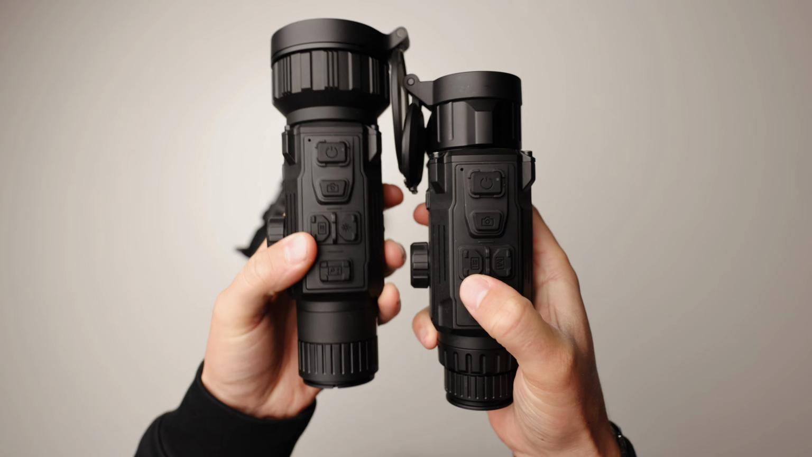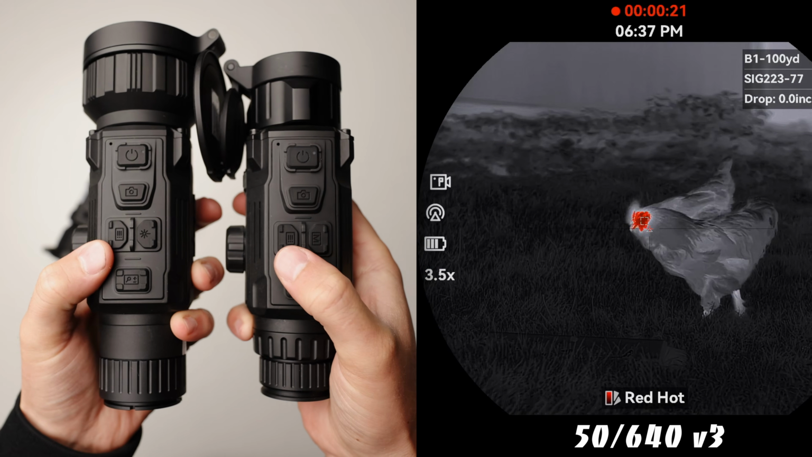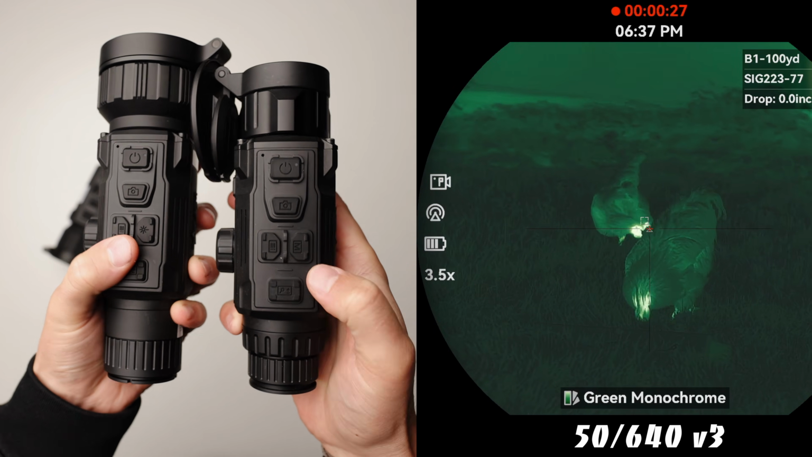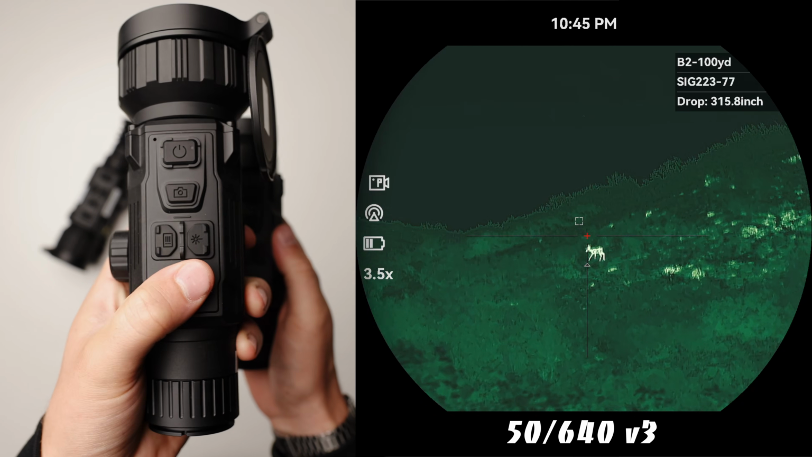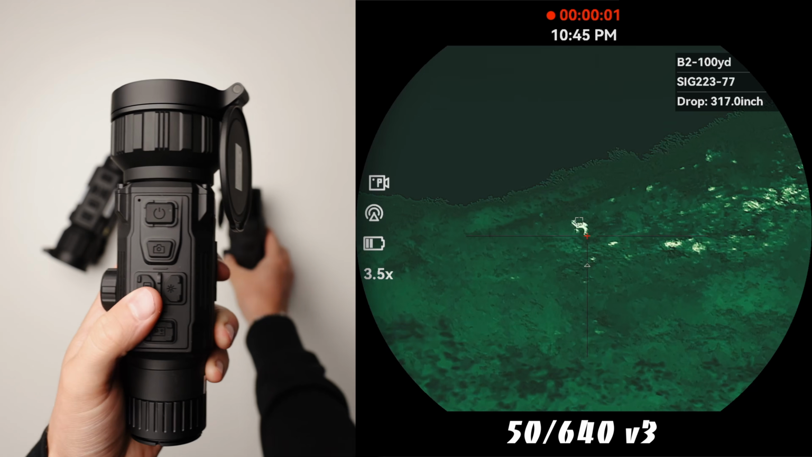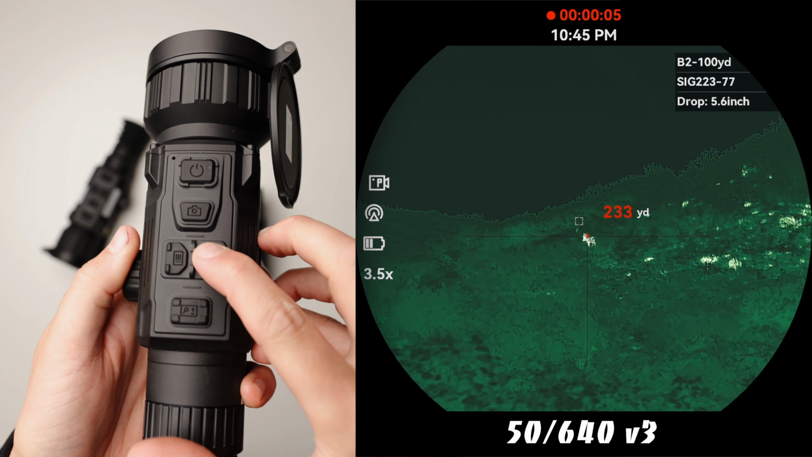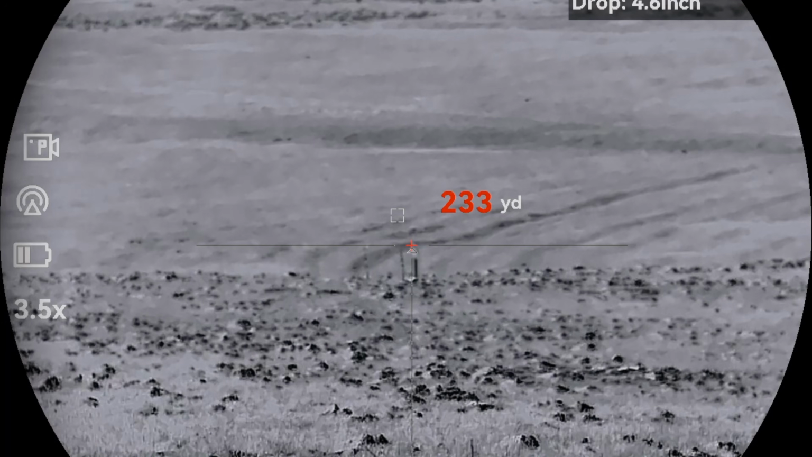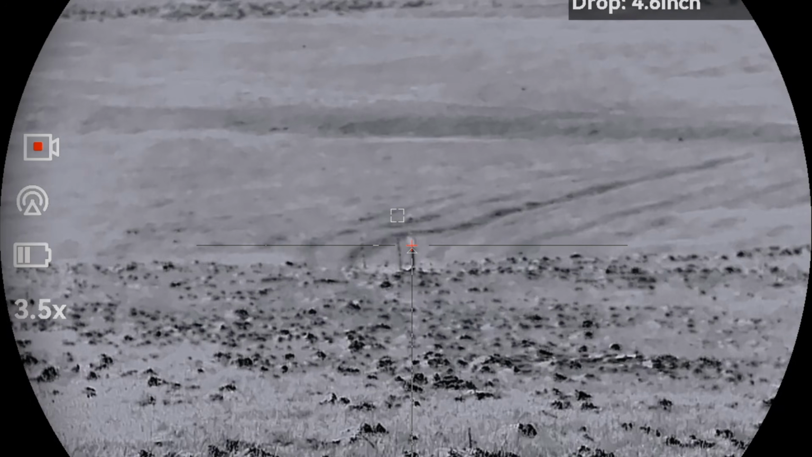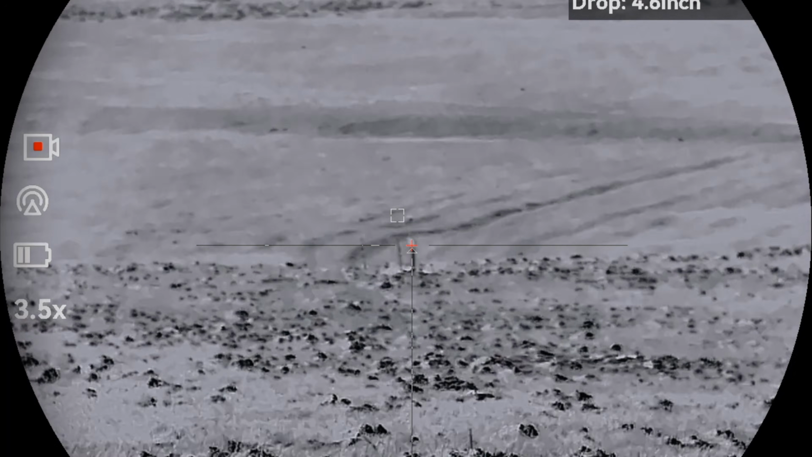On the left side, we have the menu and viewing mode button. With a single press you can change the viewing mode to the different thermal profiles, and by holding it you can access the menu, which we will go through in a second. On the right side, we have the rangefinder button, which is activated by placing the box where you want to range within 1000 yards, pressing the button one time, which will give you your distance and automatically change the bullet drop indicator according to the ammo you put in the calculator, and I'll go over how to do that when we go through the menu.